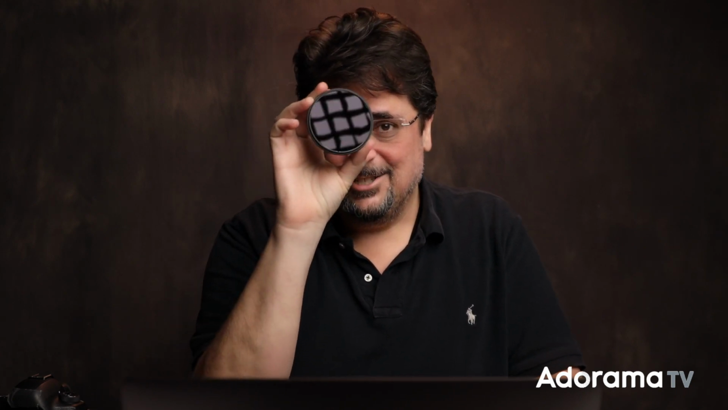So this filter, as you can see, is very dark, right? I can hold it actually up to this bright light right here, and I can't see through it at all, right? And that should be obvious because the visible light is being blocked. That's kind of the whole point of it.